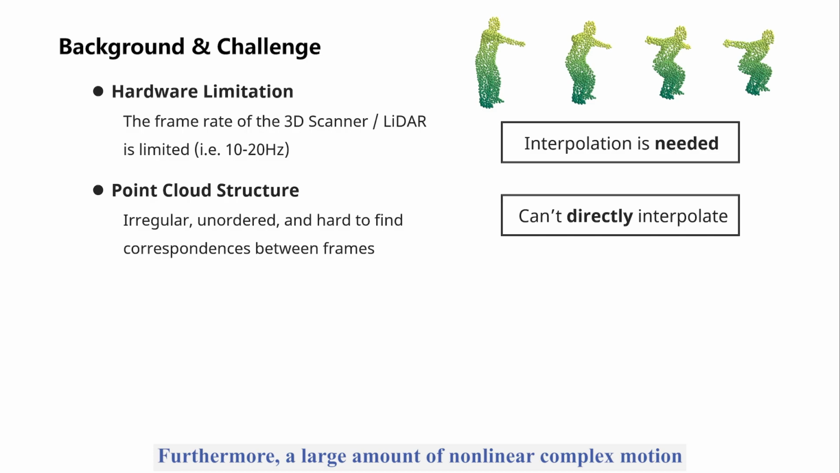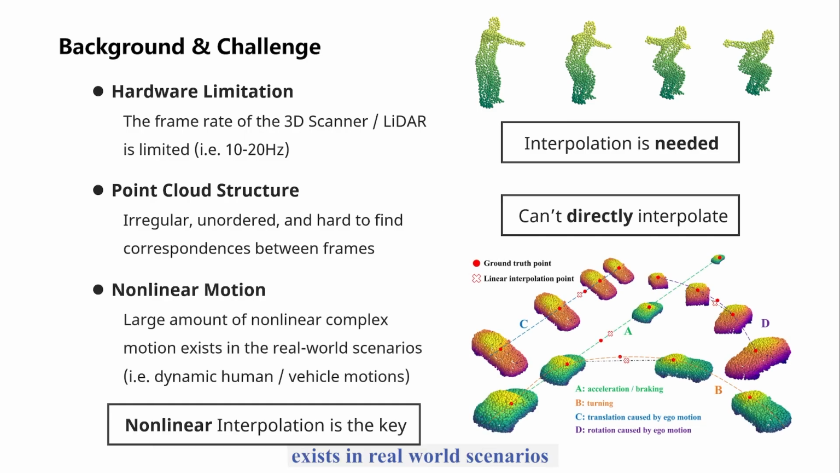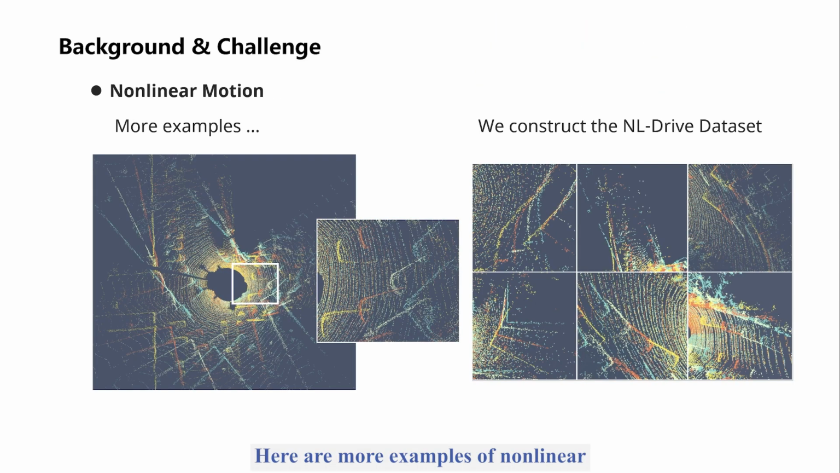Furthermore, a large amount of nonlinear complex motion exists in real-world scenarios, such as dynamic motions of humans and vehicles. The results of uniform interpolation differ significantly from the actual situation, so nonlinear interpolation is the key. Here are more examples of nonlinear motions in outdoor scenes. And we also construct the NL Drive dataset from public autonomous driving datasets to support interpolation experiments.